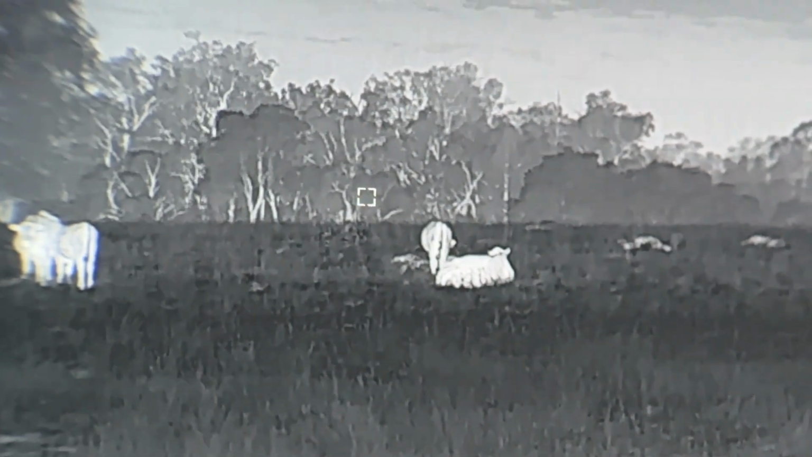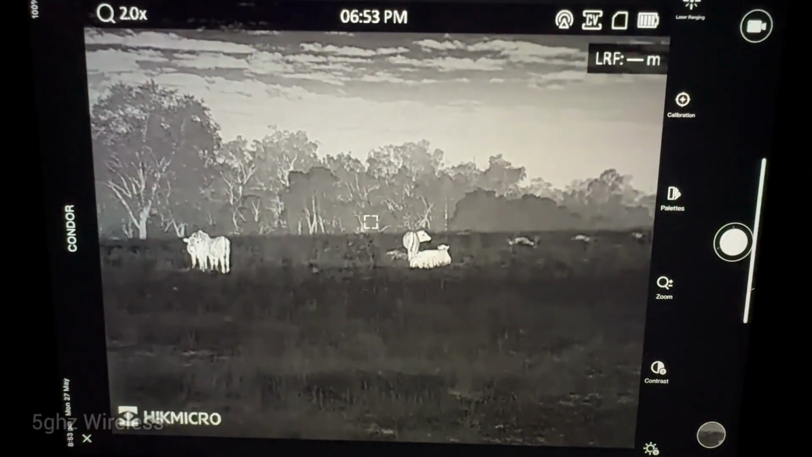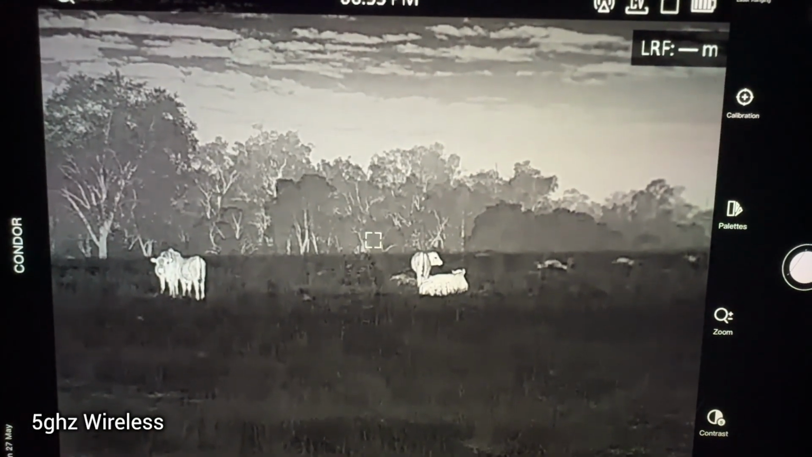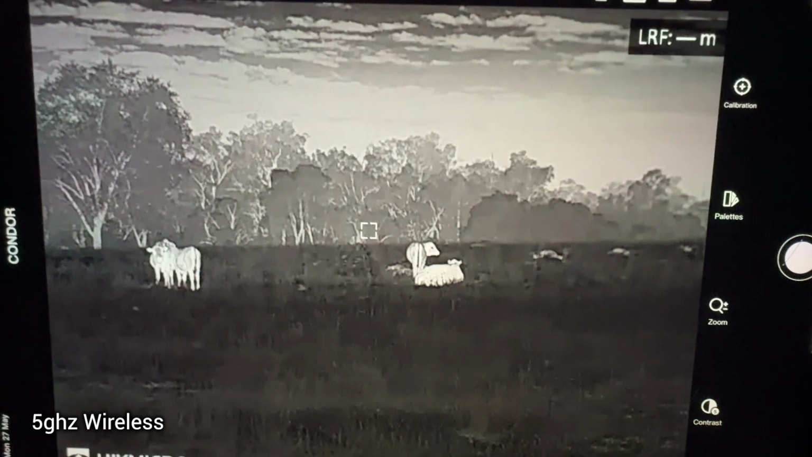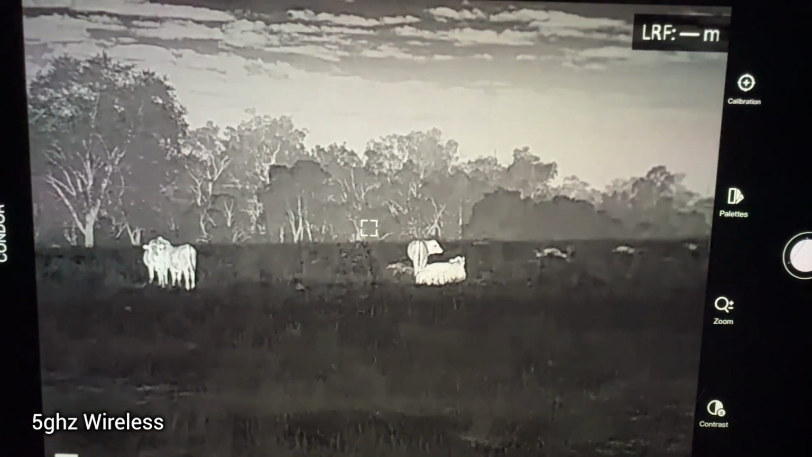So comparing the image quality degradation over the wireless connection. Alright, that looks really good. Some of the best I've seen. Very impressed with the image quality coming over wireless. The 5 GHz definitely helps with this.